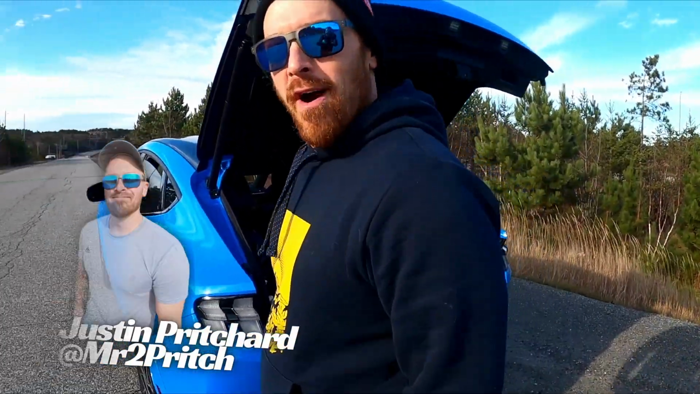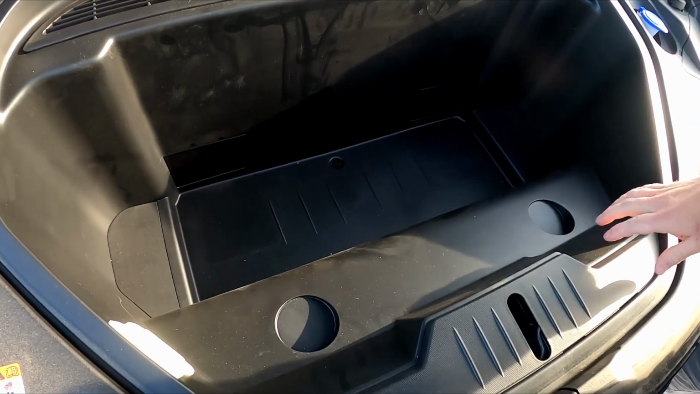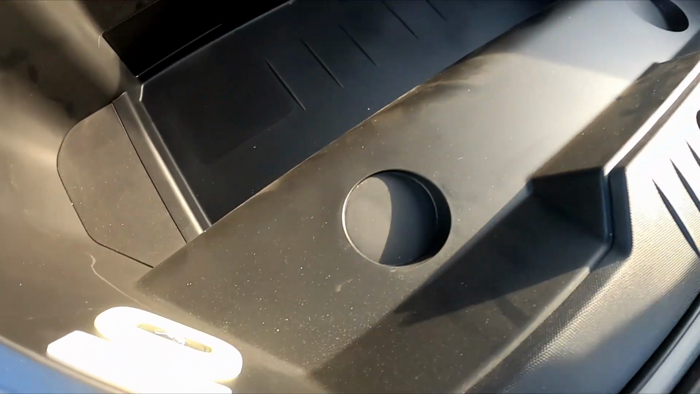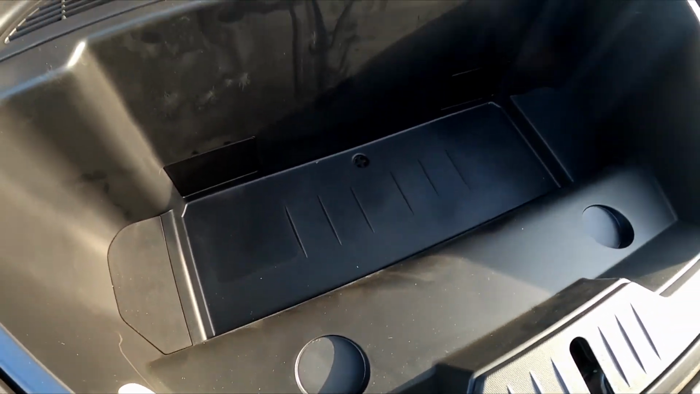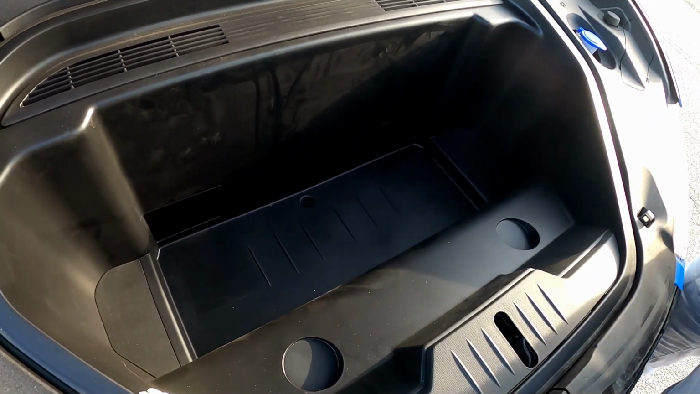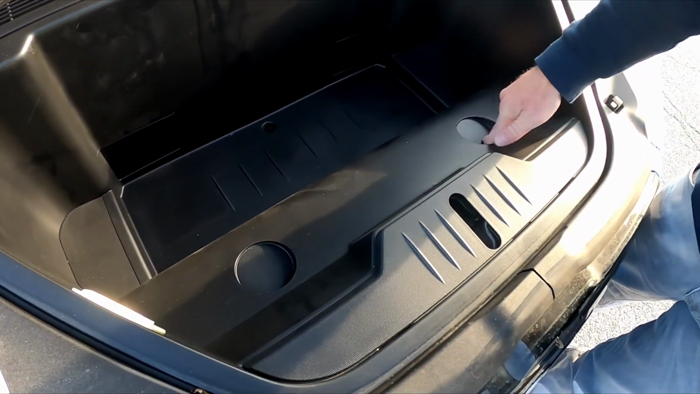We'll go check out the frunk. What the frunk? Yeah, not bad. That's a gym bag or something anyway. And in case you lock somebody in here, there's an emergency release. I don't know who you're locking in there, but yeah, it's pretty small. They're not going to be having a good time. No. But hey, at least they got a place to put their drinks.